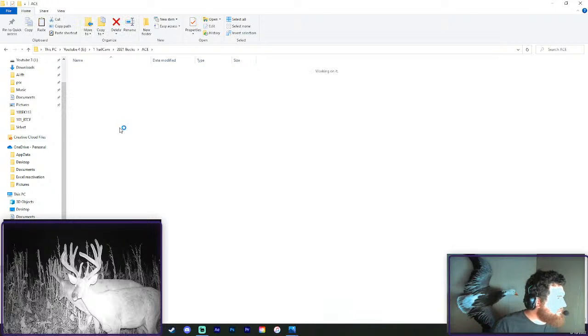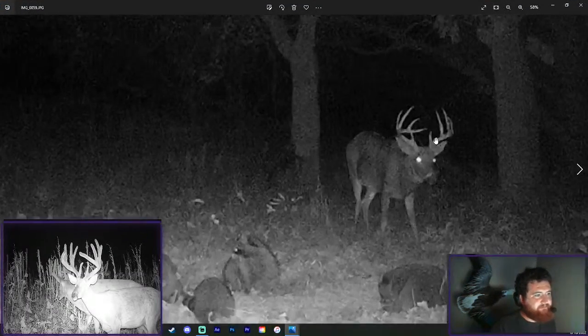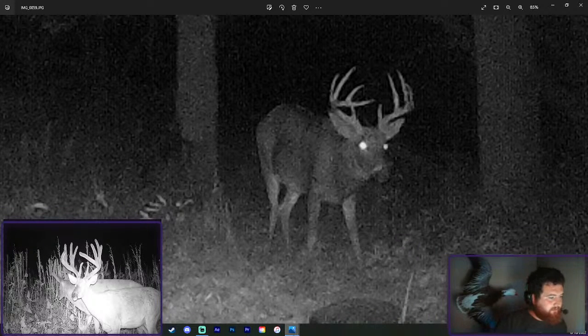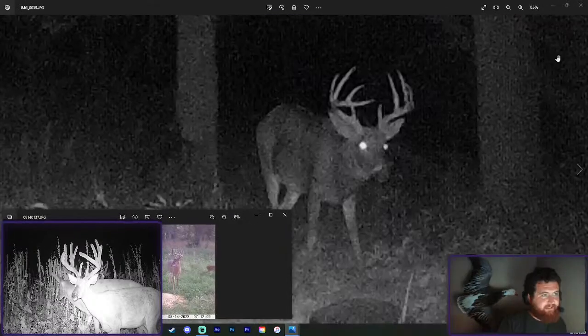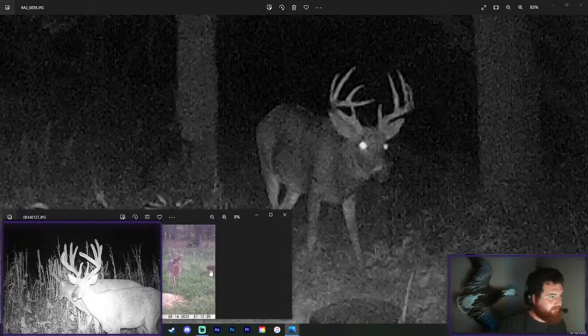Is that what we called this area? I guess it didn't really have a name last year either. No, that's not him. Right here. Yes, this was a for sure young buck last year. If I pull up... I'm gonna guess. I assume. Like I said, I'm quick to make an assumption here, but I do believe.